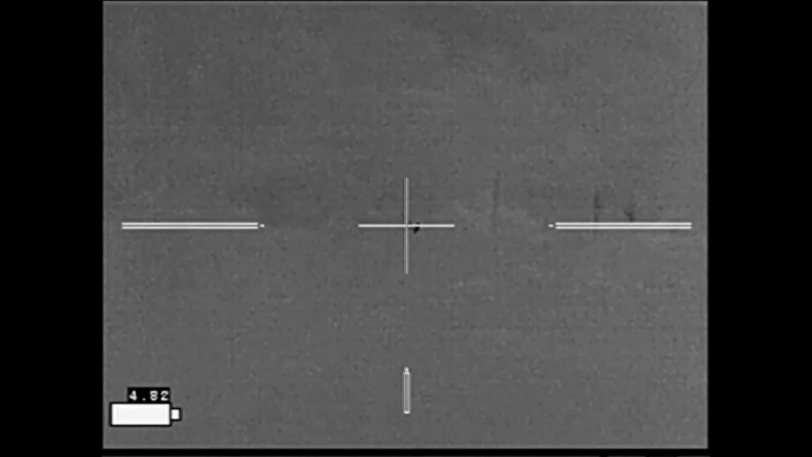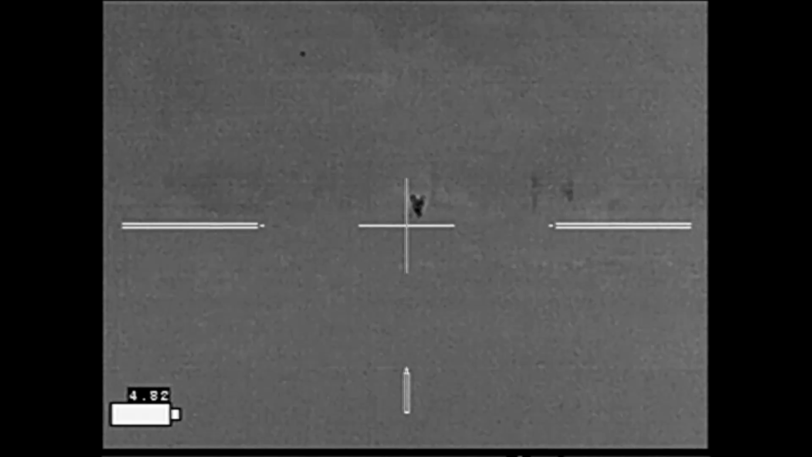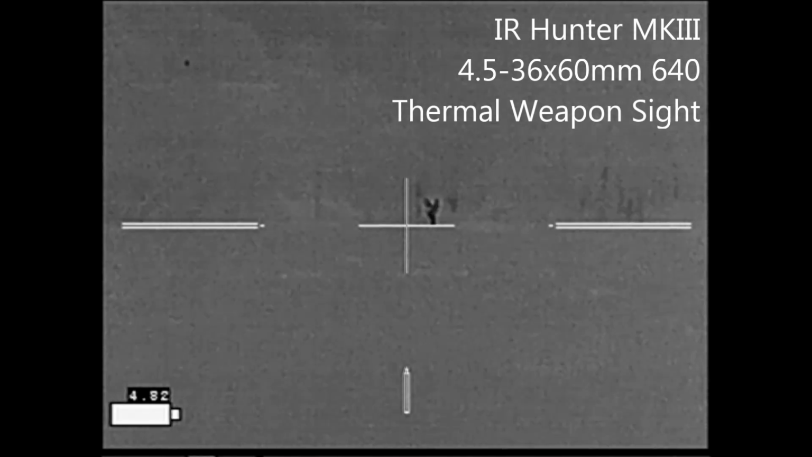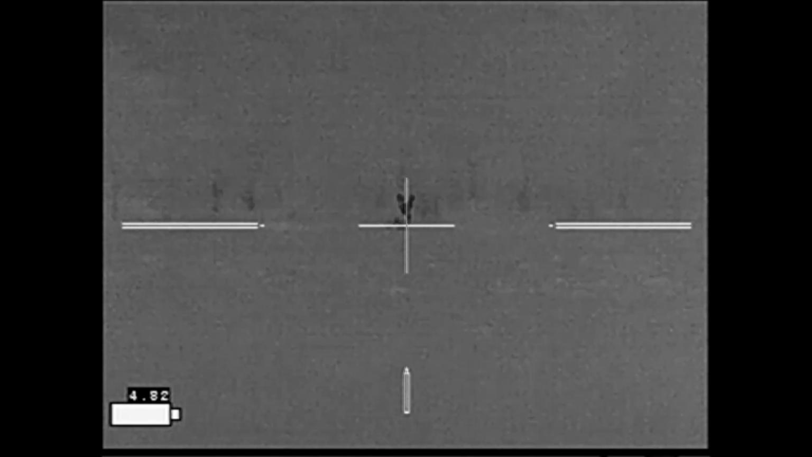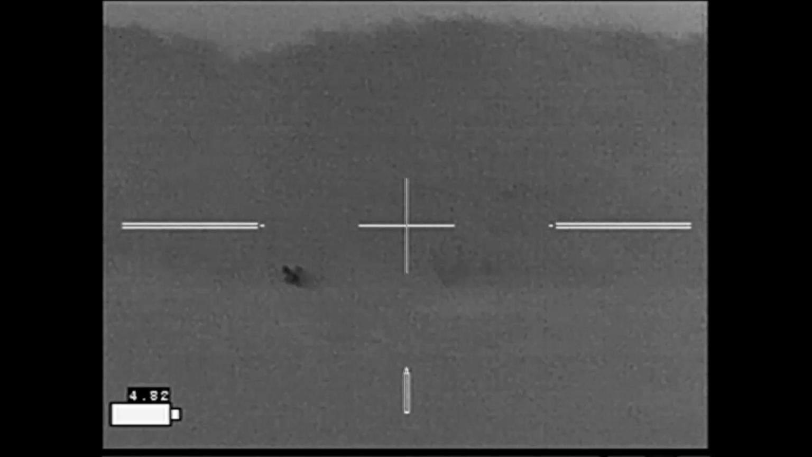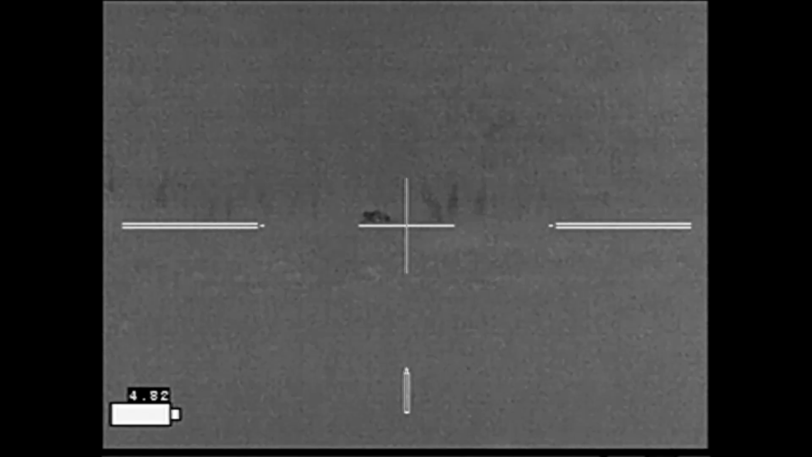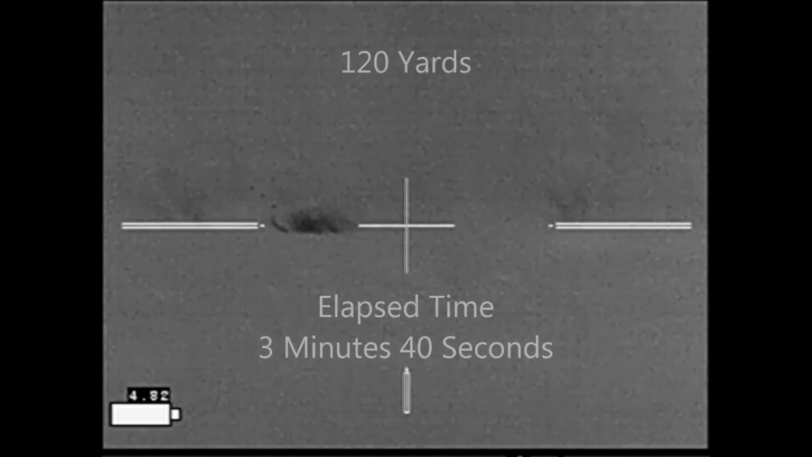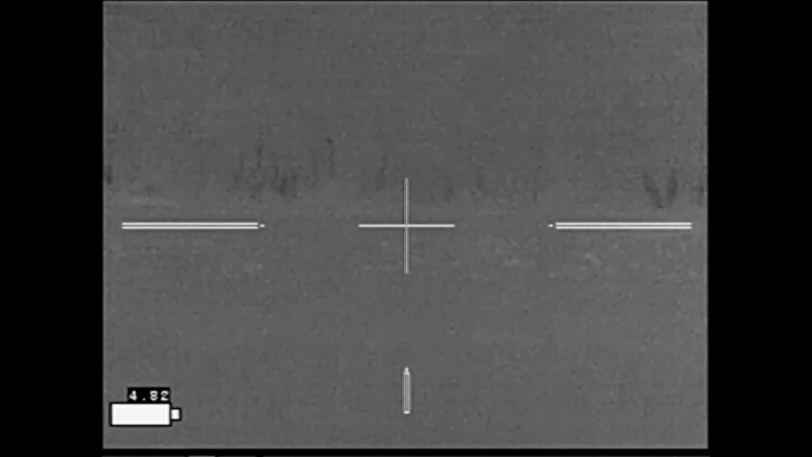And now back to normal speed. The coyote's coming in, he's interested, and then he gets really excited by the calls, but he's got ADD. Something gets his attention and he stops and starts smelling the ground, and that's when I take my shot.